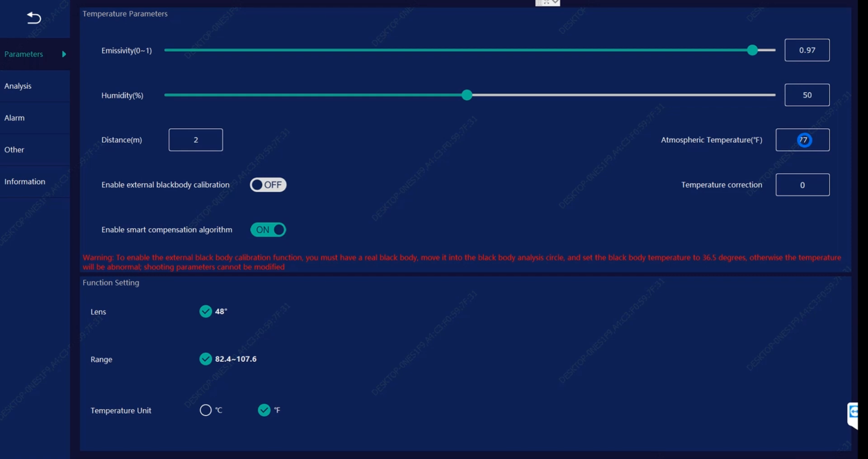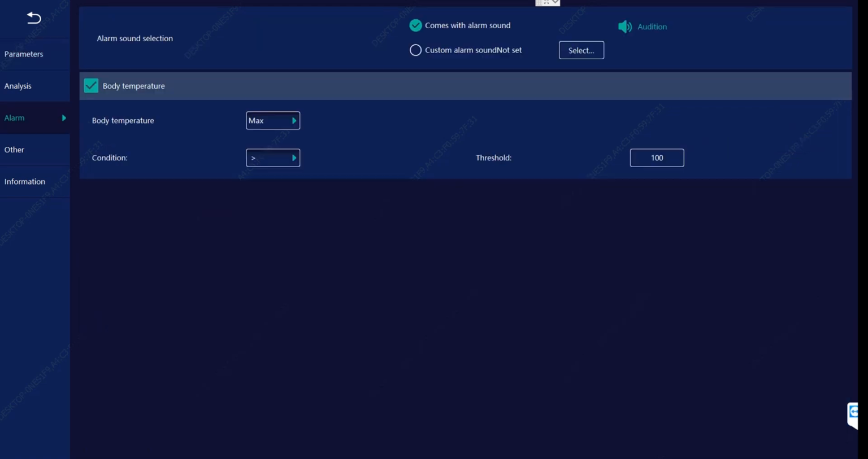You can also change the surrounding temperature, and you can also manually correct the temperature if for any reason there's a discrepancy between the camera and the thermometer. You can also set up a distance from the object, and we recommend 1.5 to 3 meters.